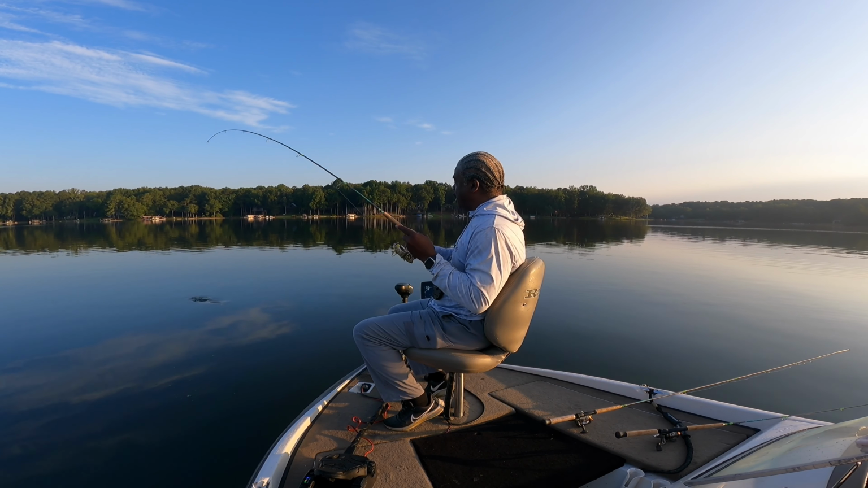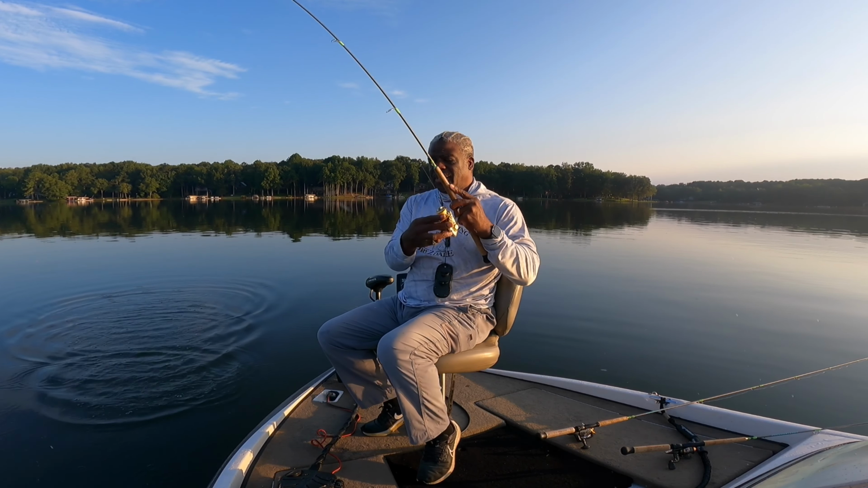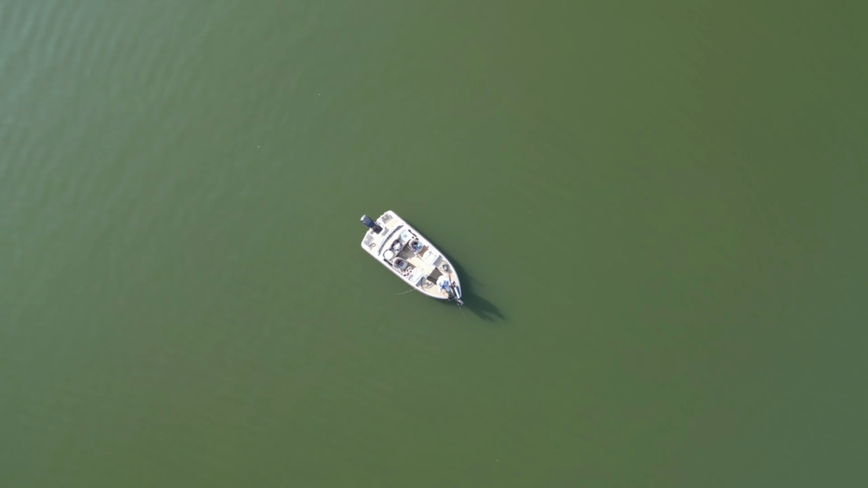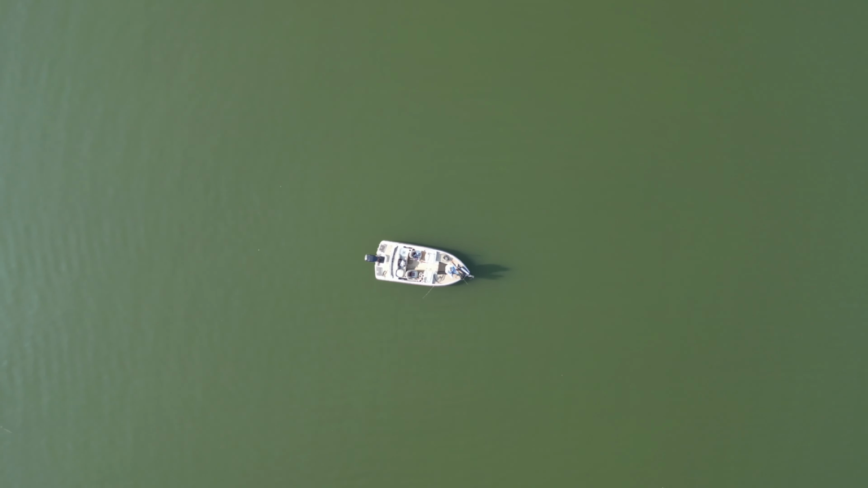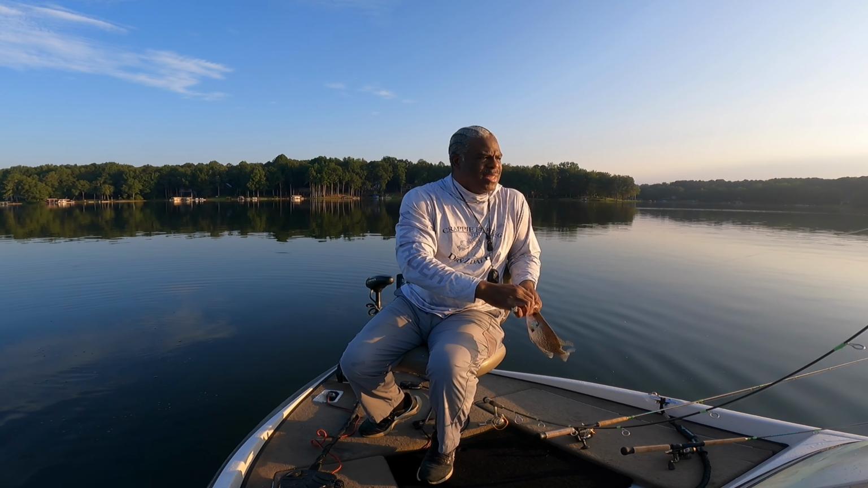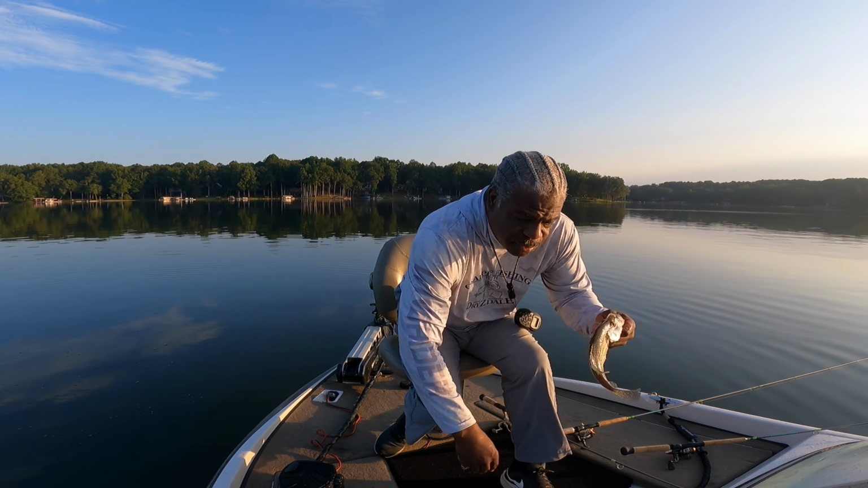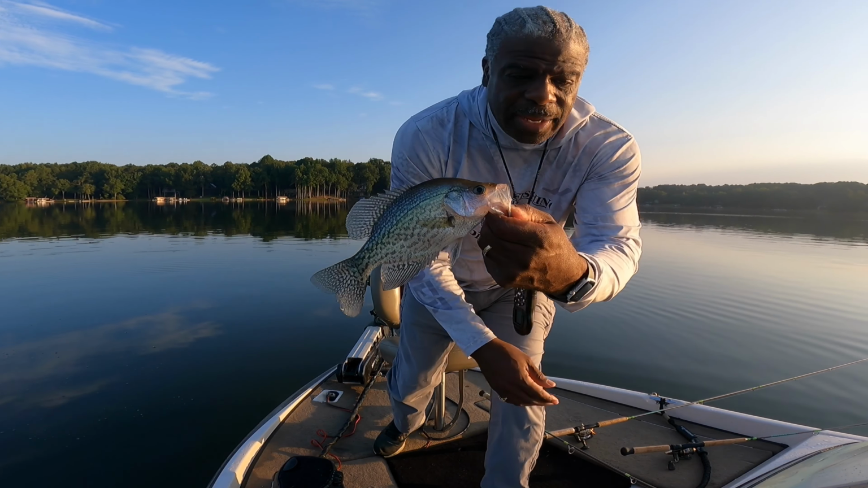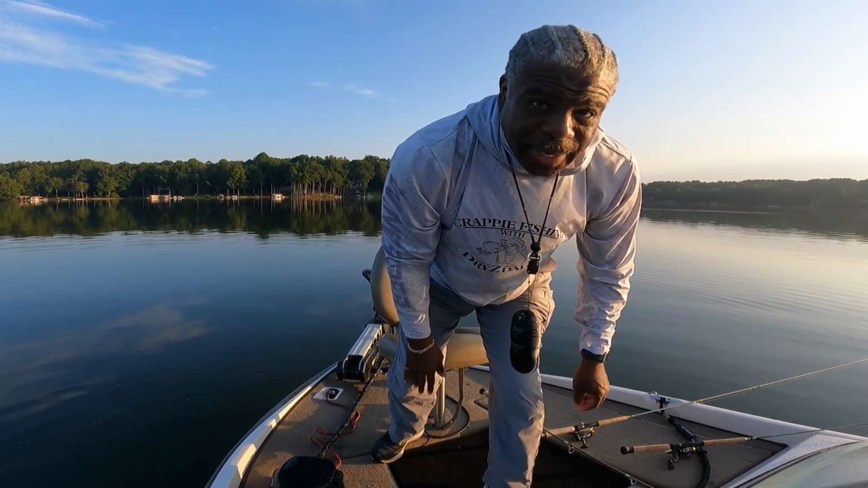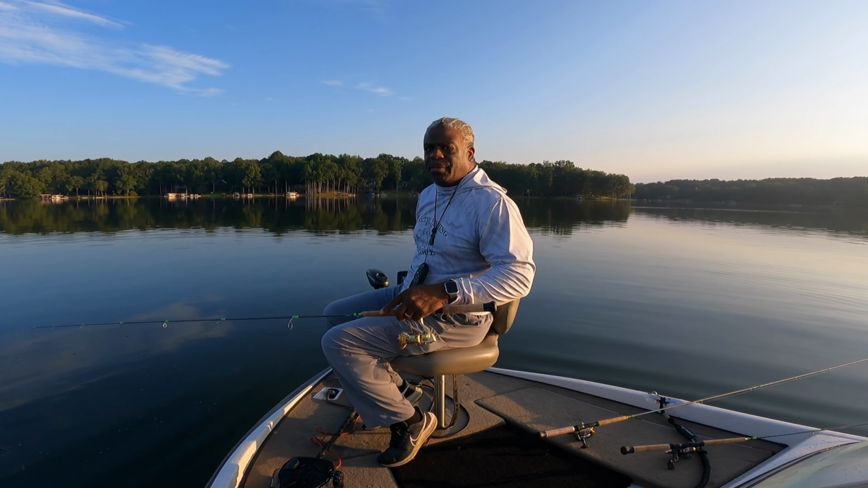Fish didn't wait on me. Thank you for not waiting. Thank you for your patience or lack thereof. This one is a nice one. That one's a nice one. So they aren't as finicky as they have been. So catching a good amount of fish this morning. She's gonna make it. Oh crap. I threw that fish off the back of the boat. God dog it. She's still growing.